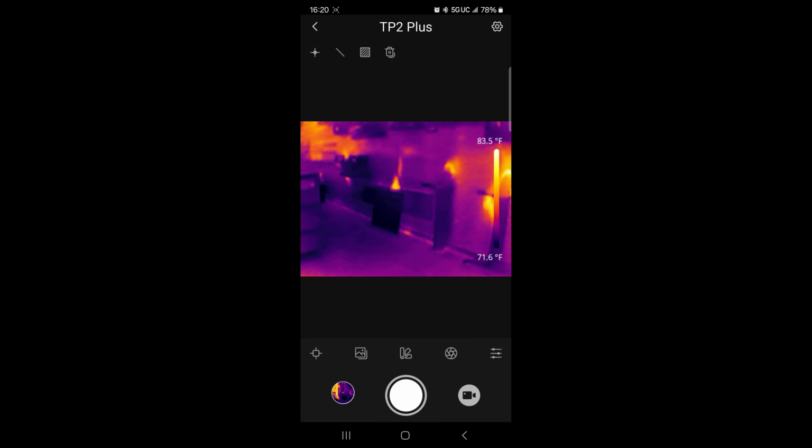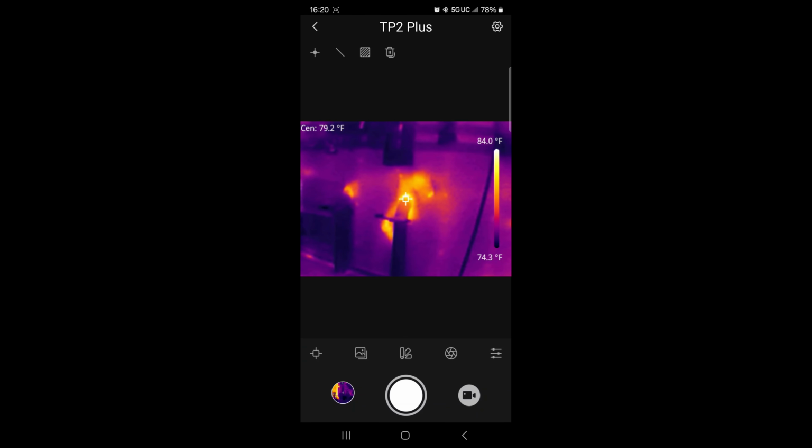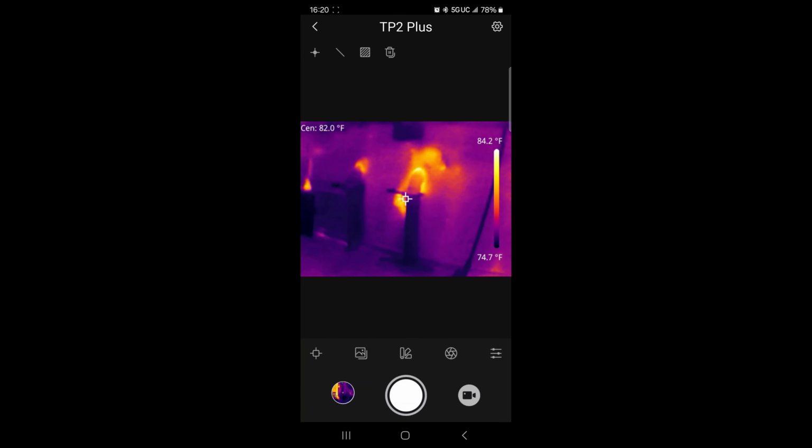And so when we come over here, the white one is the center. So now you see in the top left-hand corner, that is the temperature of what the center is on. So if I wanted to see just how hot this is, where my dust collection is coming through the wall, I'm looking at about 83 degrees right there.